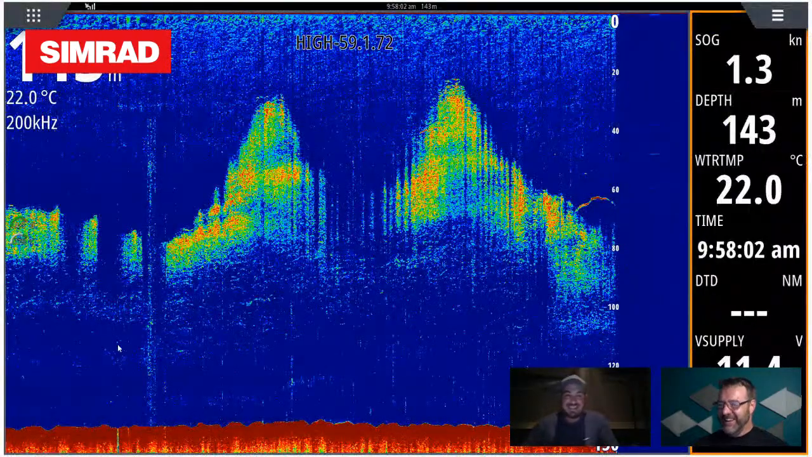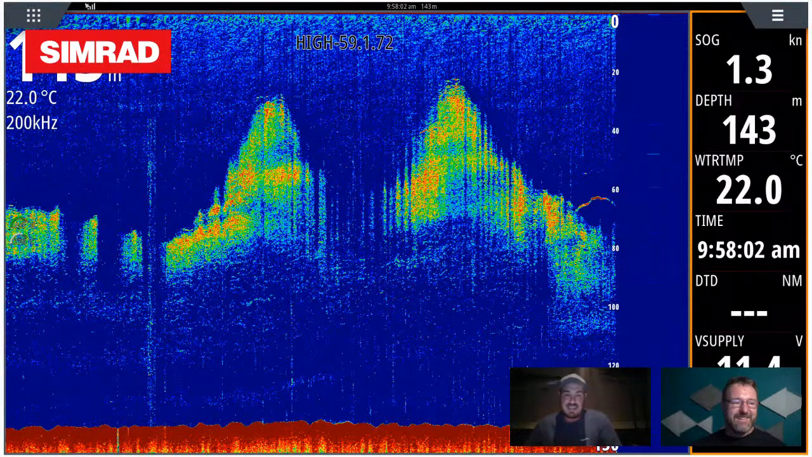Yeah. All right. Next screenshot, mate. Tell us about this one. Again, just pyramids. You can see I've seen the pyramid, turned around, and gone back over the same bait school. And then there it is, there's the marlin, where I didn't see it on the first pass.